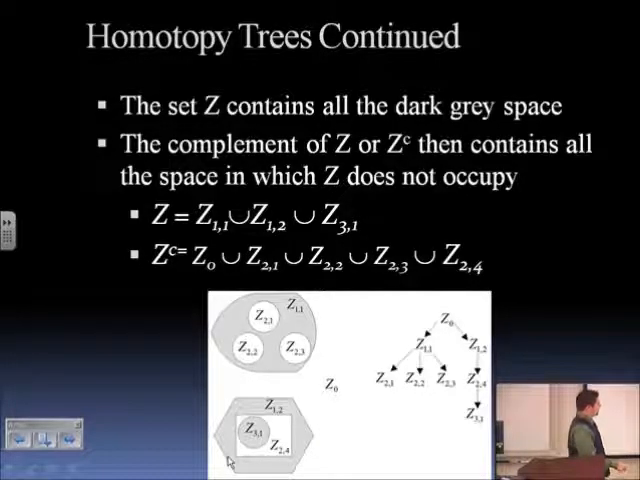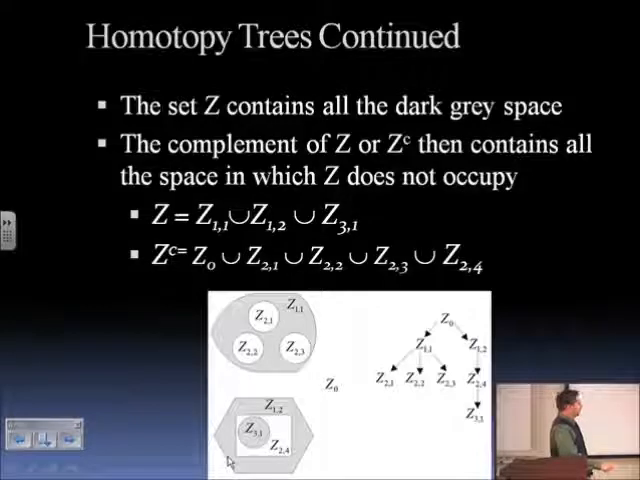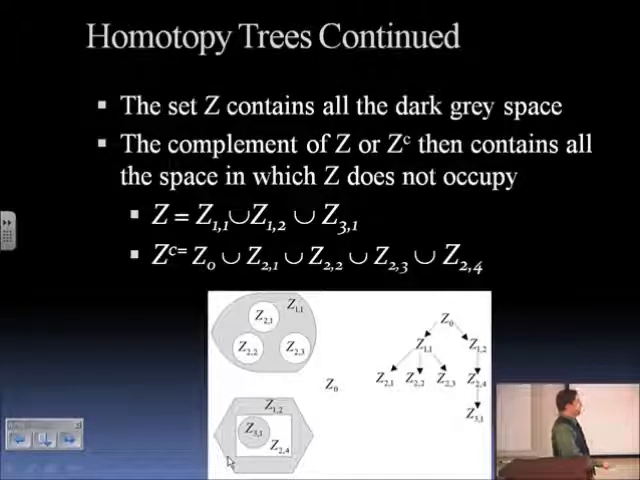So here we have Z0. Z0 represents the entire unbounded empty space that's all throughout here. Then you have two surfaces, Z1 and Z2. Z1 and Z2 are immediately adjacent to this empty space, and the adjacencies are represented by the arrows. The first component here corresponds to the generation, and the second component corresponds to the node index.